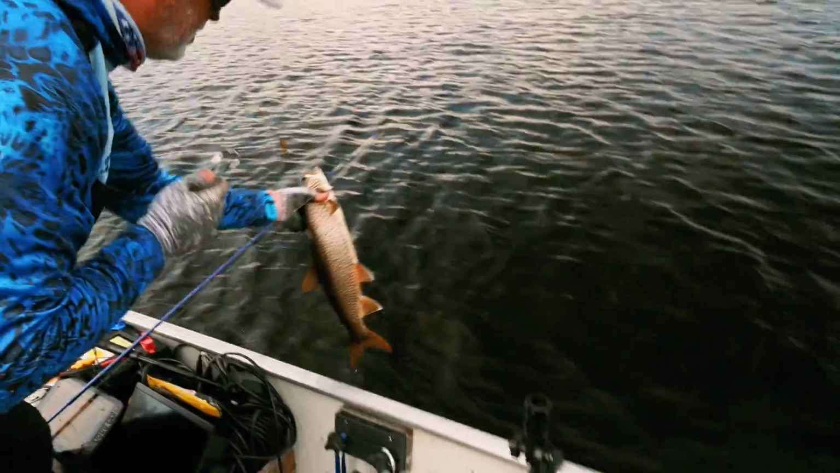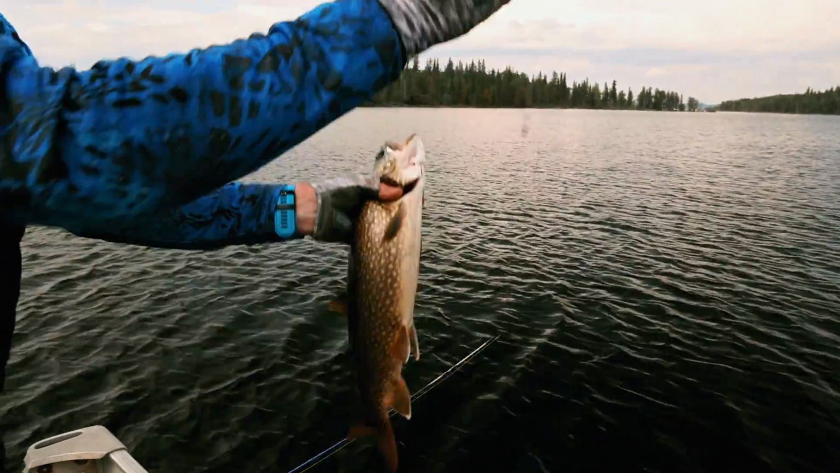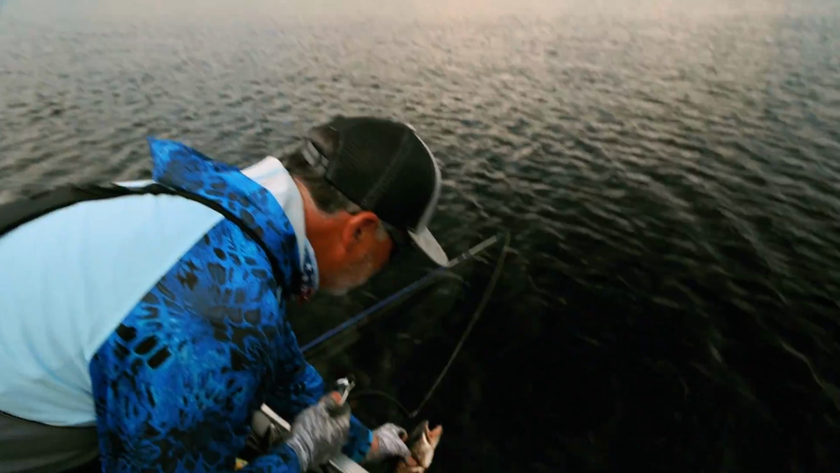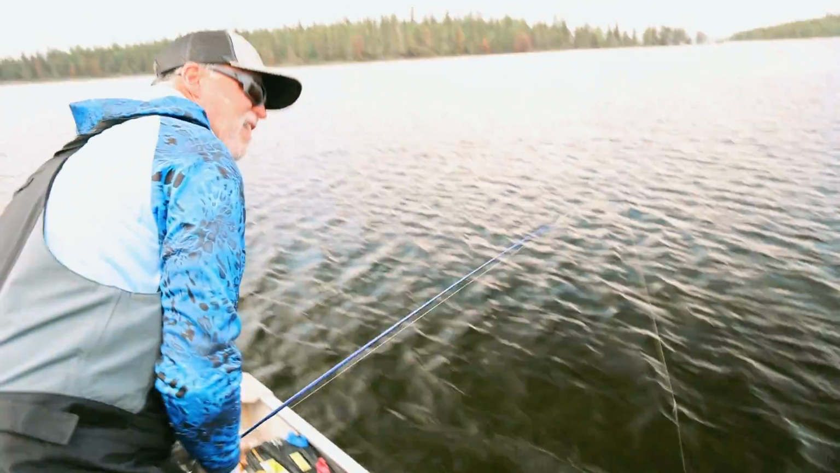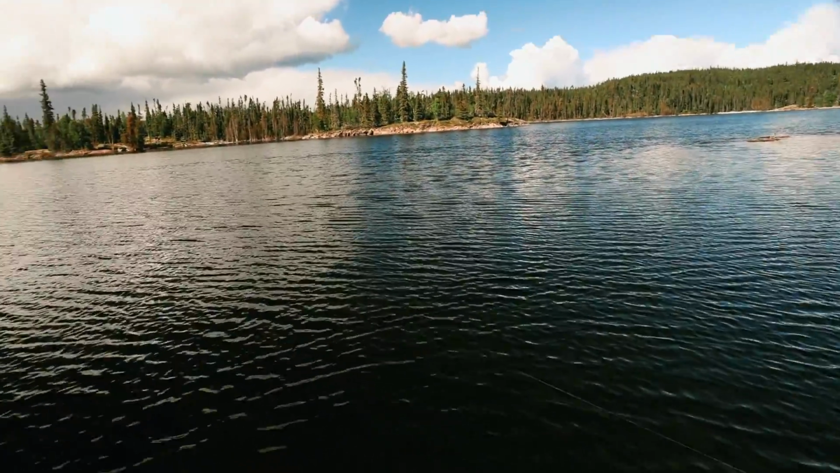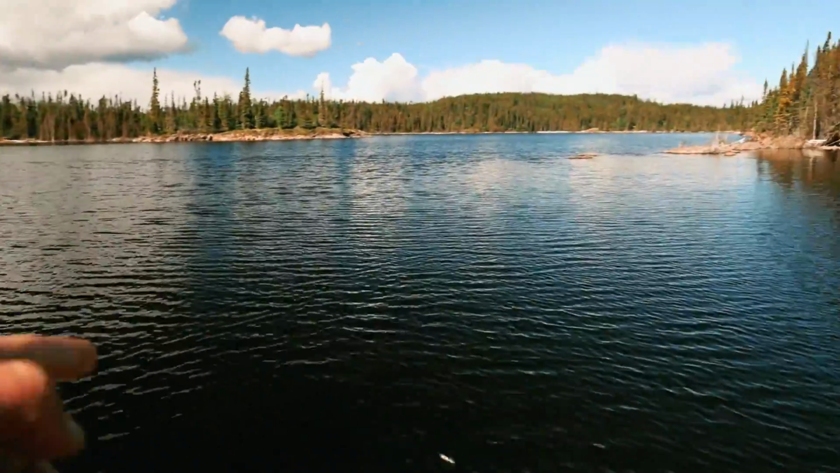Trout, wireless hook, snack size Laker in 3 feet of water. I got bumped twice. Must be a trout. Nope, oh, that's a trout. Look at that.